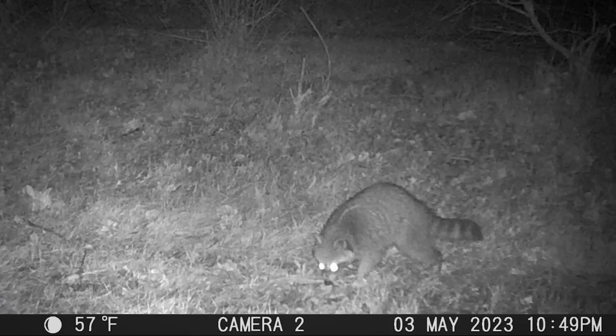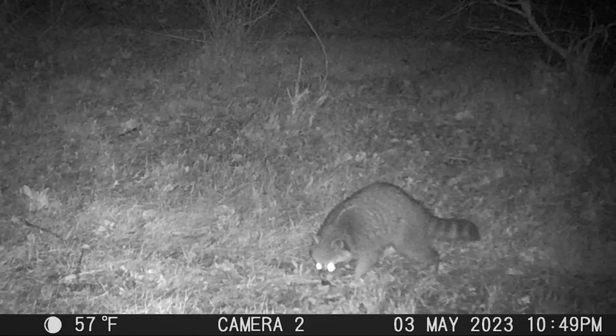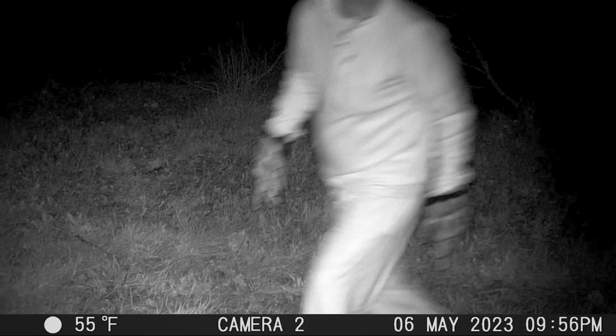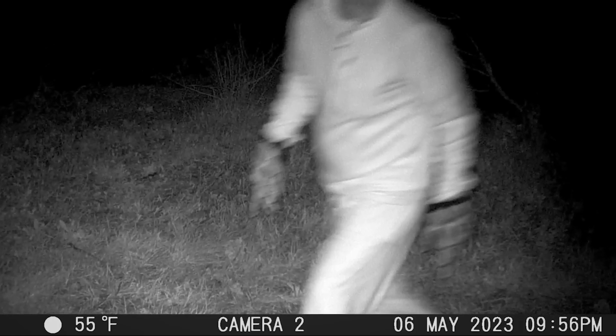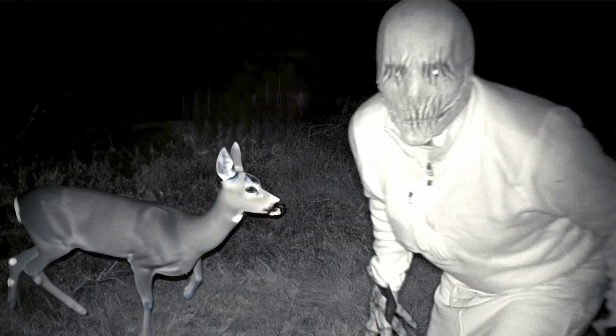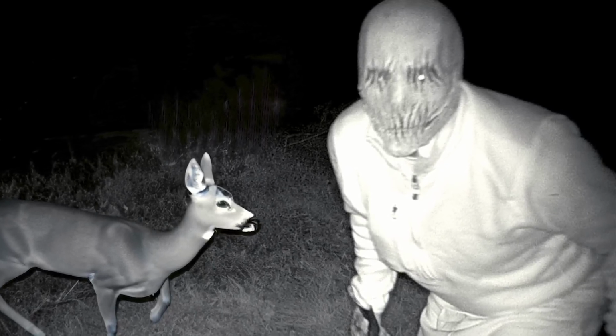At first, the footage showed common forest animals: turkeys, raccoons, skunks, foxes, and deer. However, hidden among these ordinary images was something unsettling. A series of photos revealed a blurry figure resembling a man in sportswear approaching the camera. Upon closer inspection, its face and hands appeared distinctly inhuman. Then came the horrifying close-up.